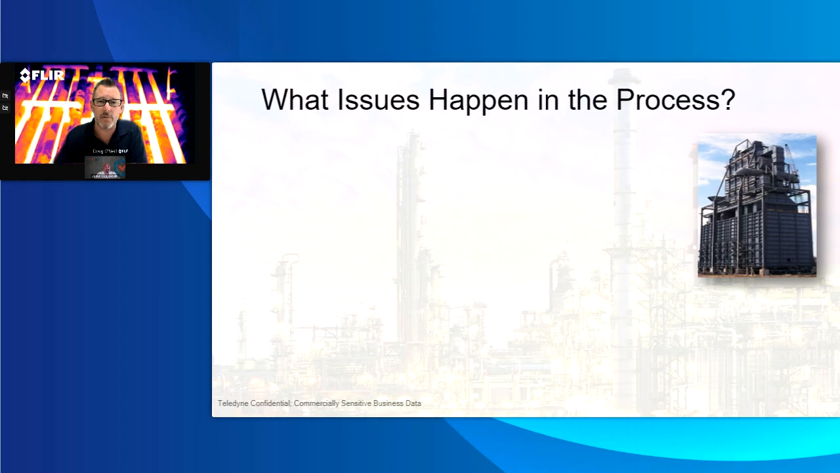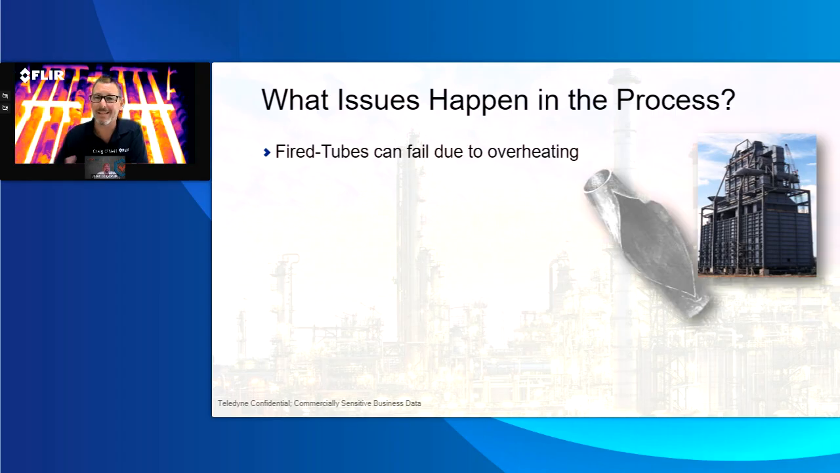So Jason, if we're looking at the things that may happen inside this process, maybe walk me through some of the things that cause issues inside of the furnace and that you might look for with an infrared camera.